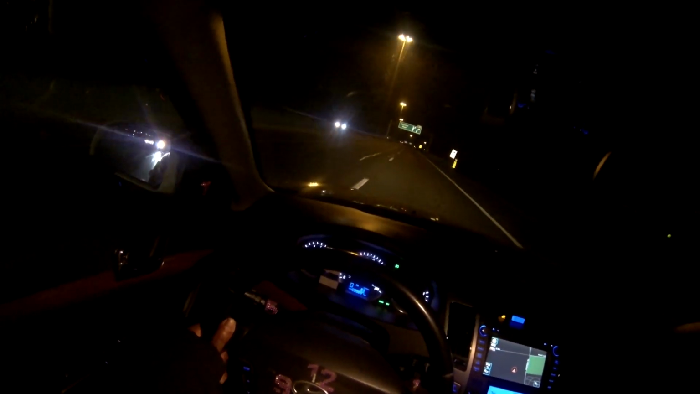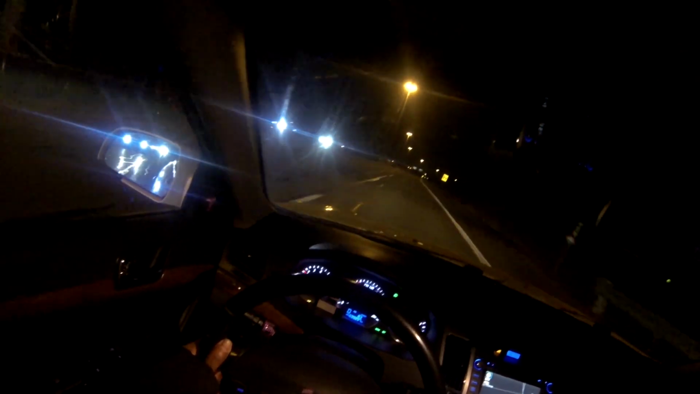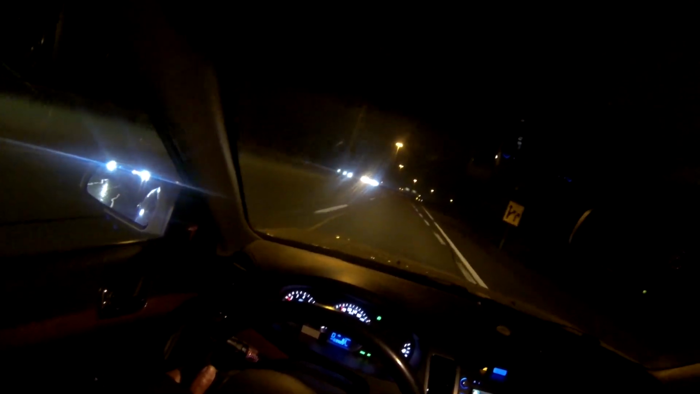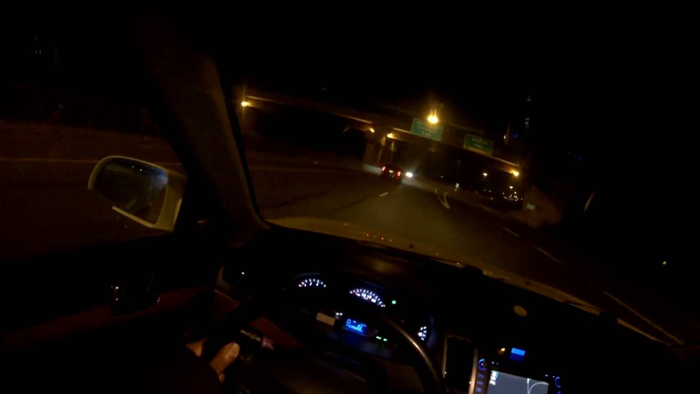So I just let the button go, the resume button right here. Well, you can't see it, so I'm gonna turn the light on. The resume button is right here. So all I did was press it, and now I'm doing, okay, I'm doing 98. That's too much. So what I can do is cancel the speed or press the set button, and that will reduce the speed.